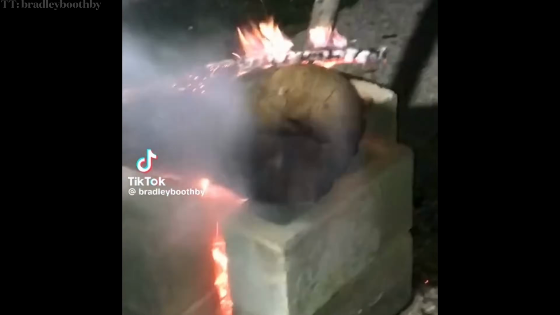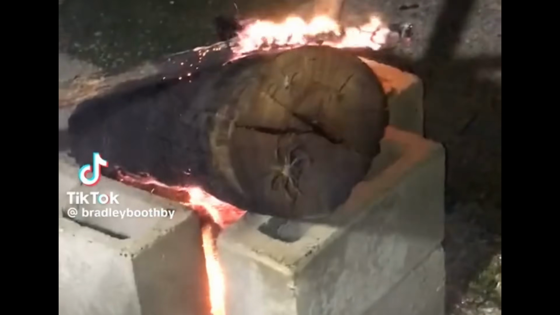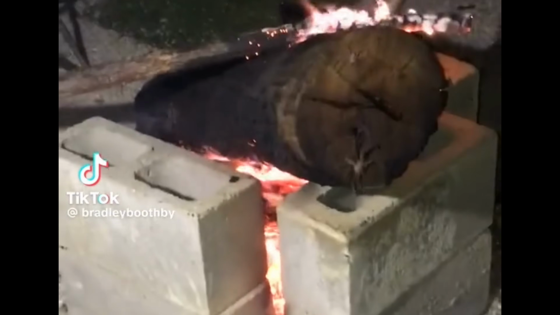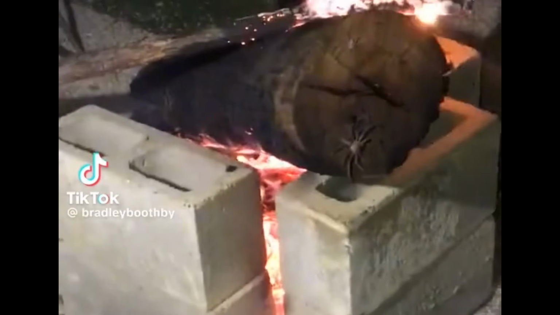As the log burns, a huge huntsman spider pops out. And then another one, and then another one, and then another one. A whole family of huntsman spiders apparently made this log their home. And when smoke began to saturate their home, they retreated, making for a disturbing sight. Even the human's bug-killing spray has no effect on these spiders.